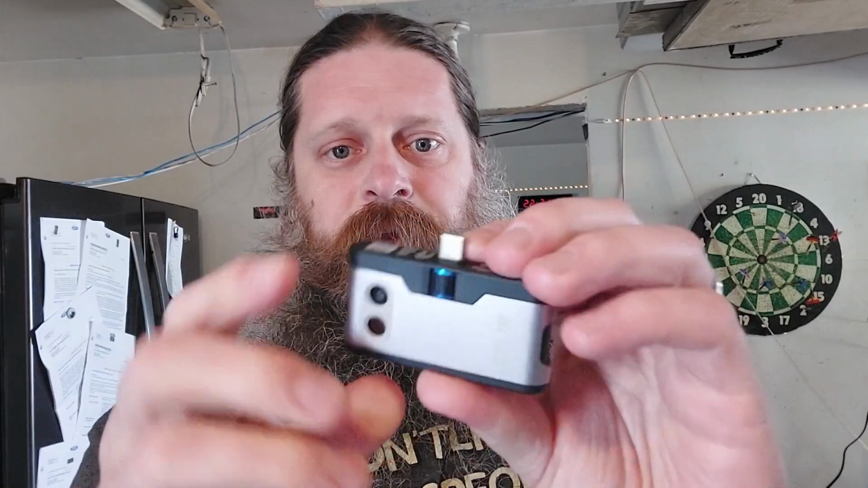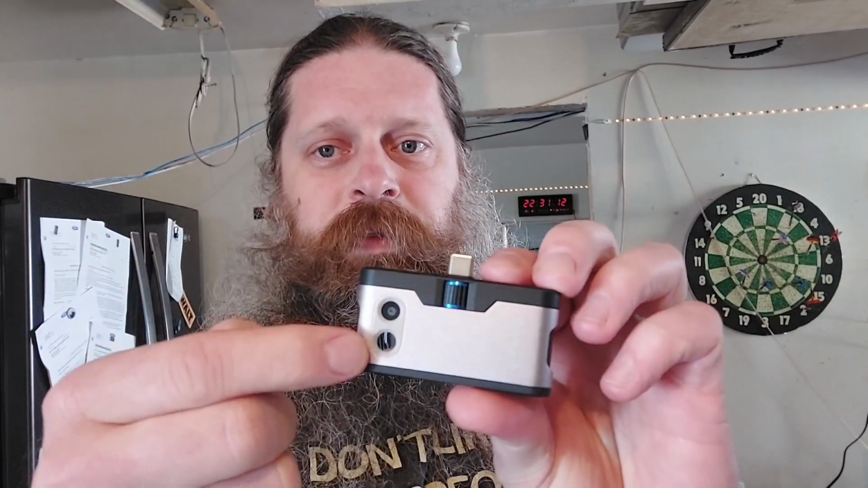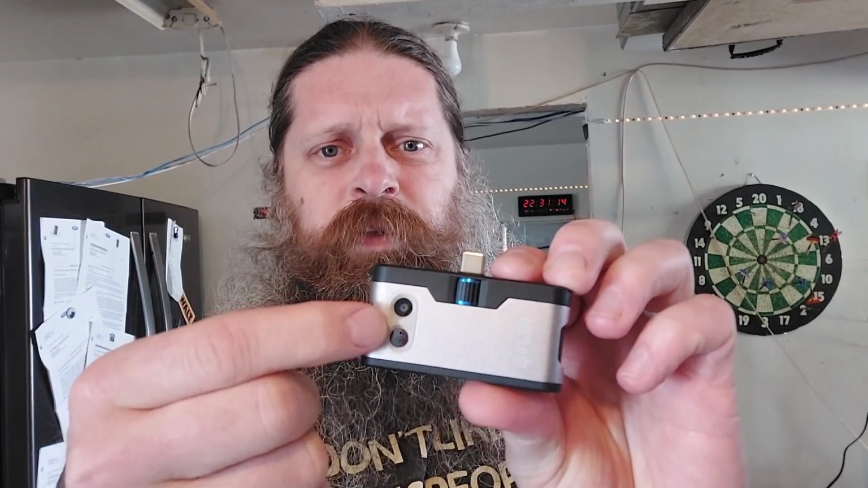So, as you can see, there's not a whole lot to it. Camera, I think the bottom one is the thermal right there, and the top one is just like a regular camera, I guess. The rest of it is just a self-contained package. There's your charging port, your power button, and of course that's where you plug it in.